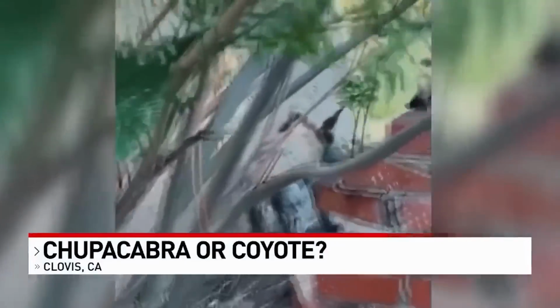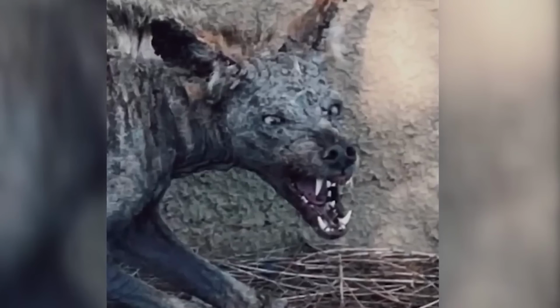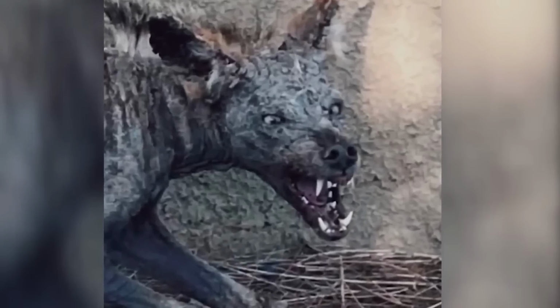Man says he might have caught the mythical chupacabra. At the end of last year, a video went viral on social media, with many claiming it showed the legendary chupacabra, a creature known for eating livestock and whose name translates to goatsucker. The animal in the video bared its teeth, looking menacing and terrifying.